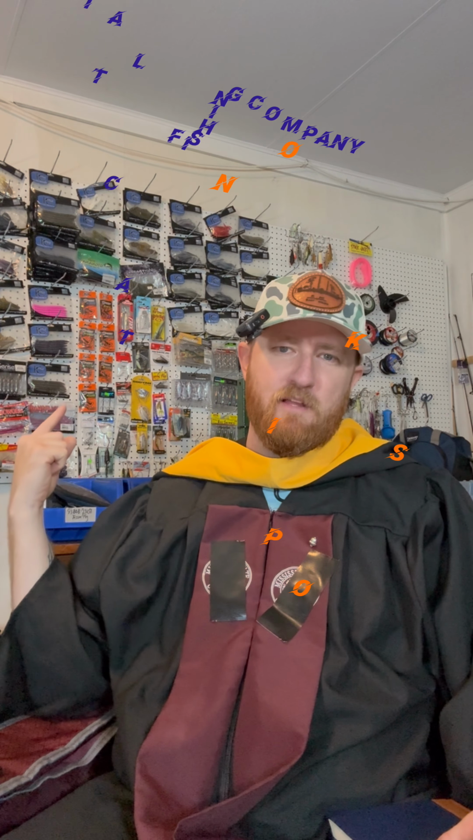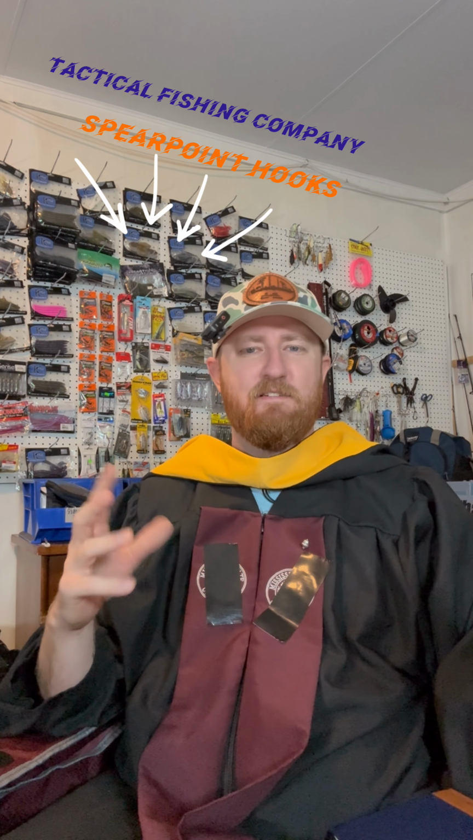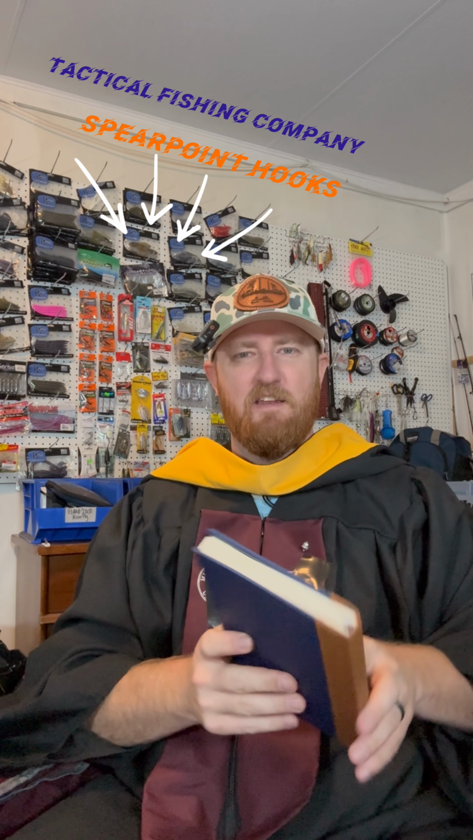And too, as y'all can see behind me, the bait wall is really coming together. Quite proud of it. That Tactic Fish in blue and that Spearpoint orange really popped together. So kind of like that. Nice aesthetics. But let's get started. Got my notes here. I'm ready to go.